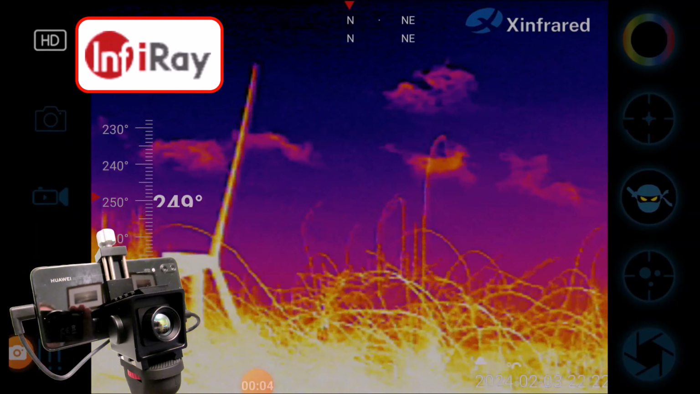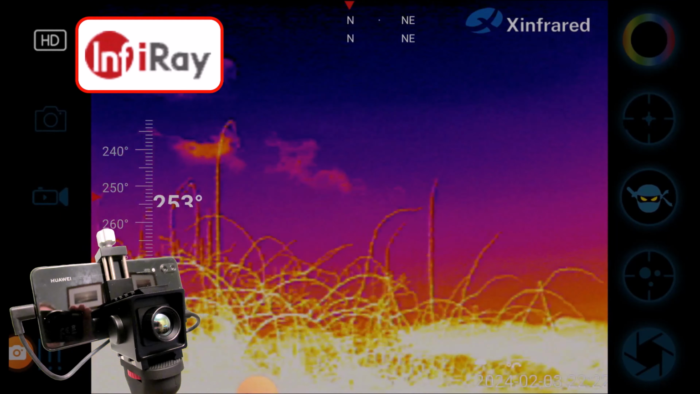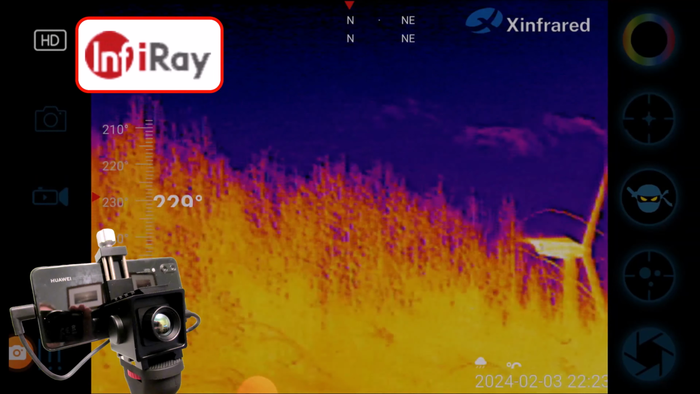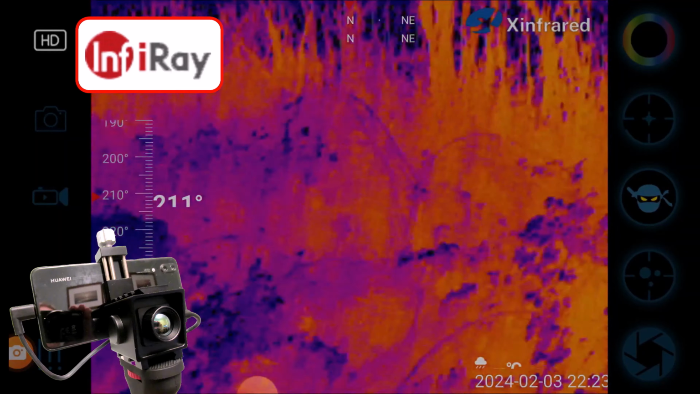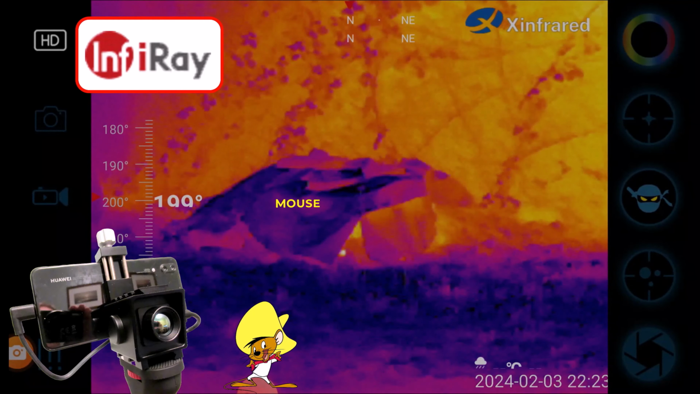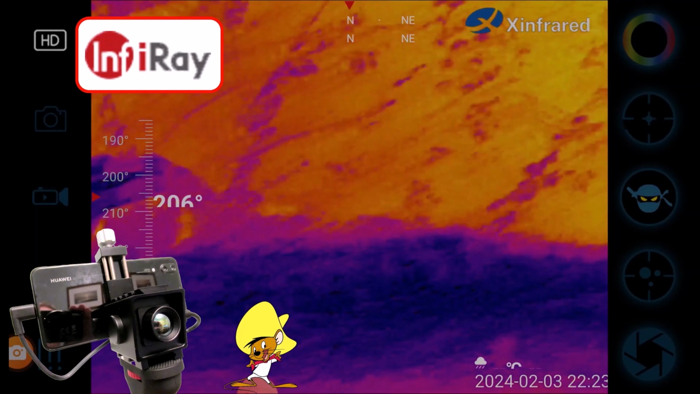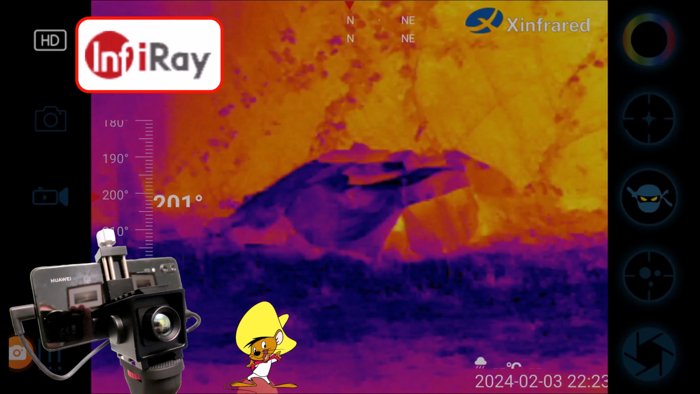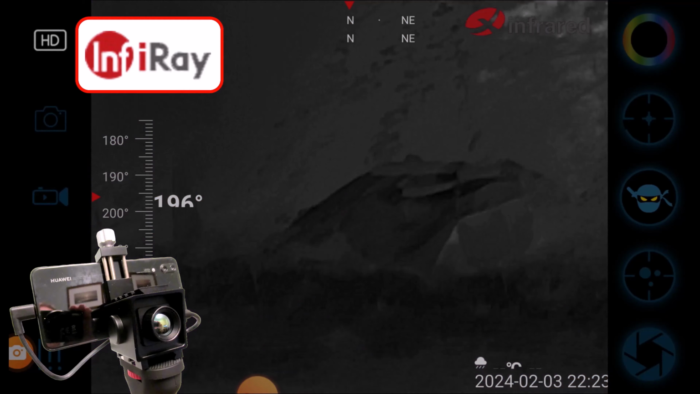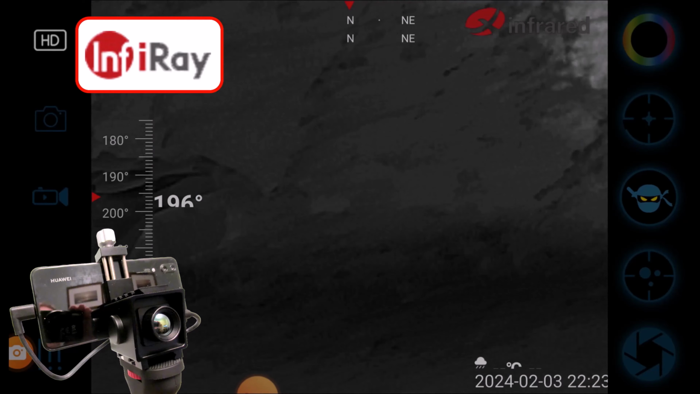So I decided to get the thermal out again. See, it picks up the clouds, it picks up the wind turbine. And while I was doing this, the mouse was playing again. And you'll see in a bit how the NV200 picked the mouse up munching on bread. You can see the mouse there. Going back to red hot.